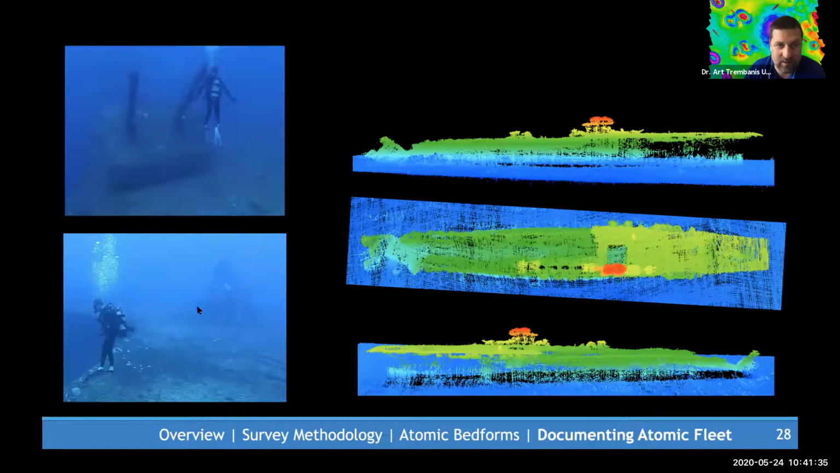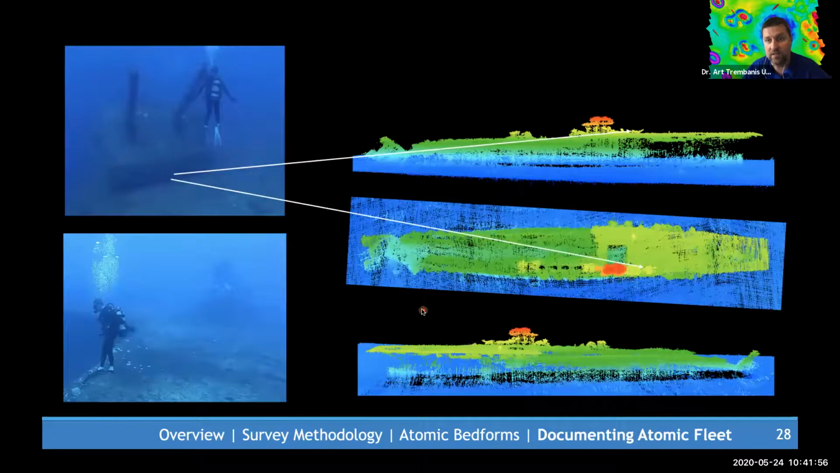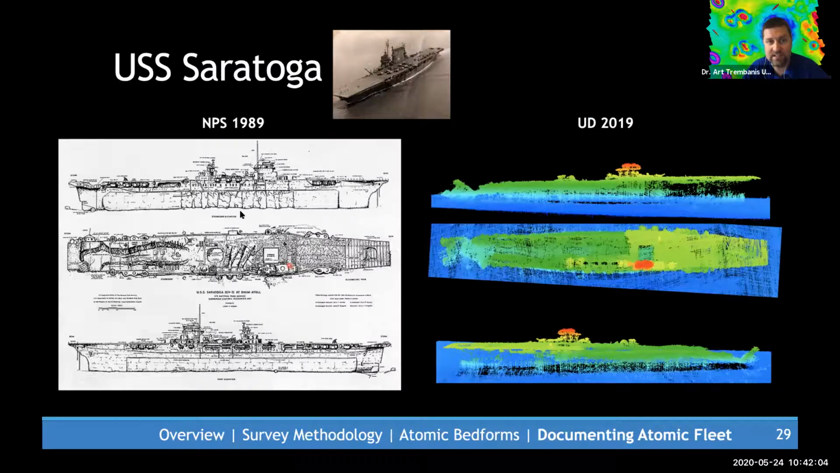And here also on the deck, we saw some of the instrumentation. These were known as Christmas trees. These were instruments placed on these ships to record the conditions, to measure temperatures and pressures. And it was because of the Baker blast that the Saratoga sank to the seabed. But we can see astounding detail from our sonar mapping of the site, and this allowed us to compare to the drawings done by the Park Service folks in 1989.